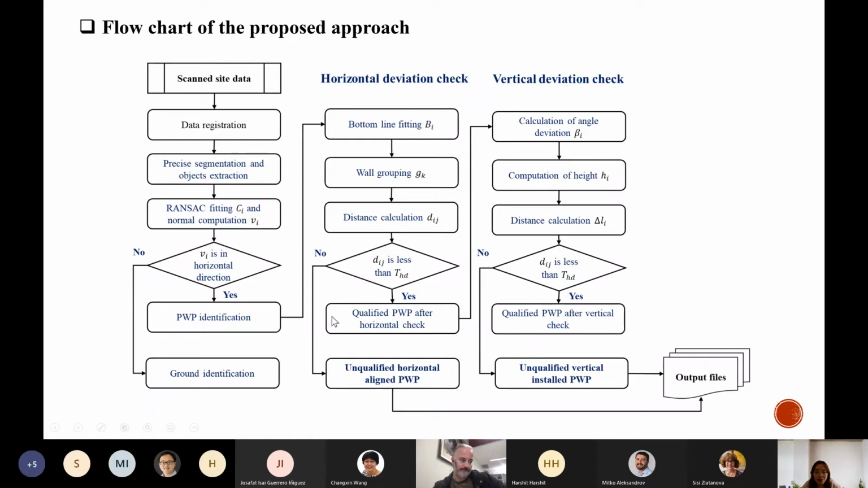After the horizontal deviation check processing, we can identify the unqualified panels and the qualified panels. Then the unqualified panels will be output straight away, and the qualified panels will be used for the further vertical deviation check. After the vertical deviation check, we can also get the unqualified panels with vertical deviations. After the whole process, we can get the panels with horizontal alignment deviation and vertical deviation.